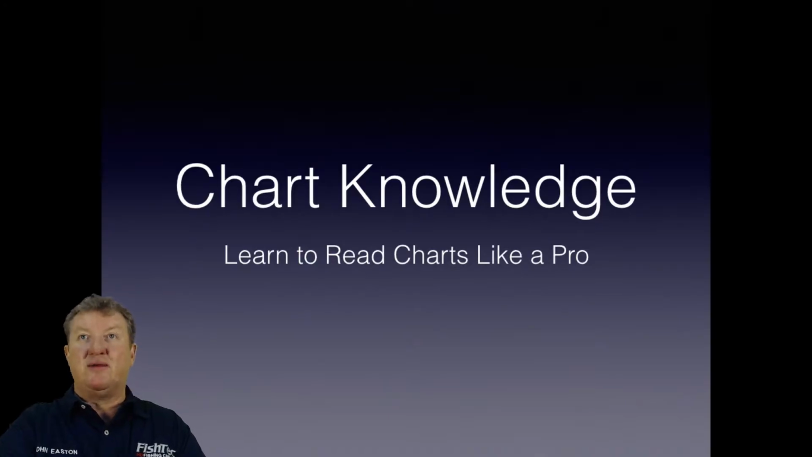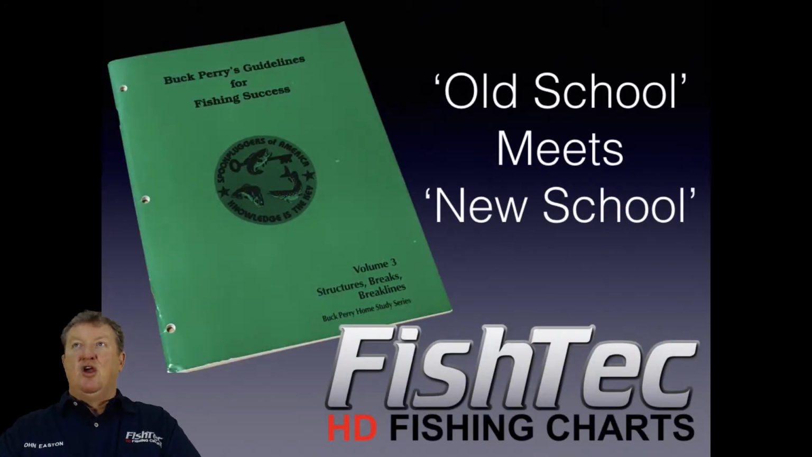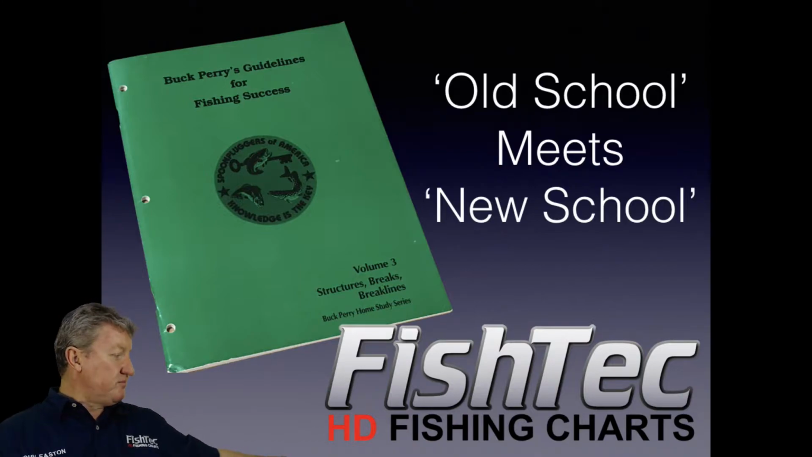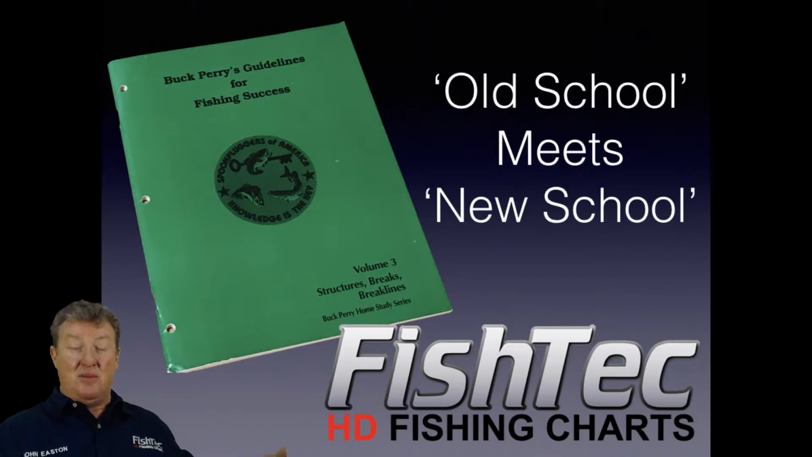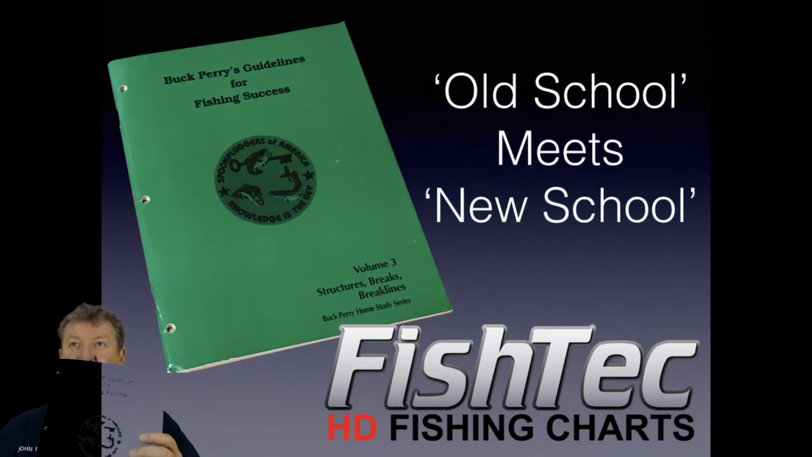And what do I mean by the basics? Old school meets new school. Now, guys, I know a lot of you do a lot of searching on YouTube, and there's the Bass University, and Bass Knowledge, and some phenomenal writings and articles out there. But guys, when it comes to maps and mapping, I'm holding this book that you can see here, this one here.